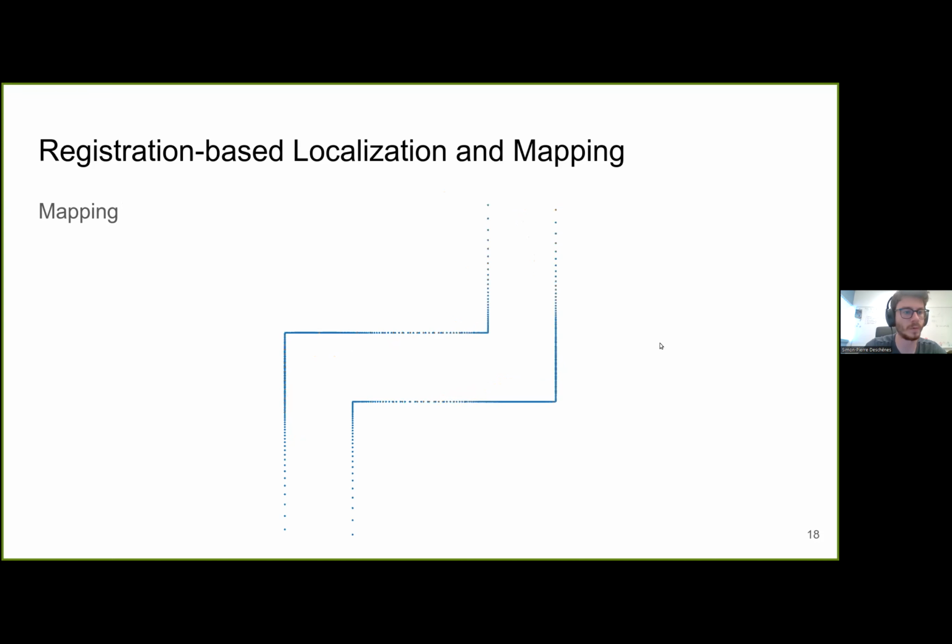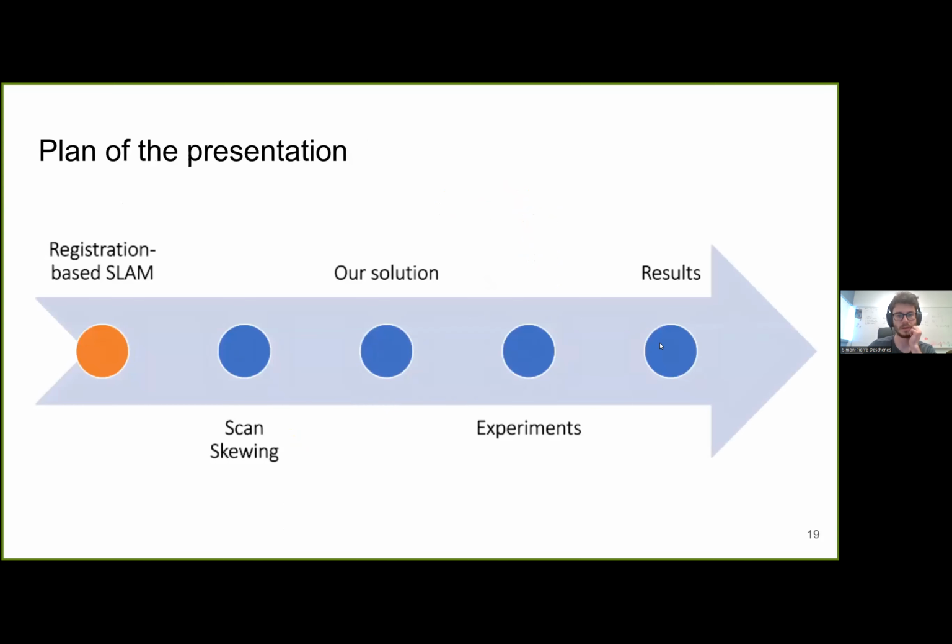Similarly, if we want to do mapping, registration algorithms can help us to build a bigger map by adding the new scans in the map. As we can see here, the orange point cloud, after its registration, is added to the map. So this is the basics of how registration-based SLAM algorithms work.